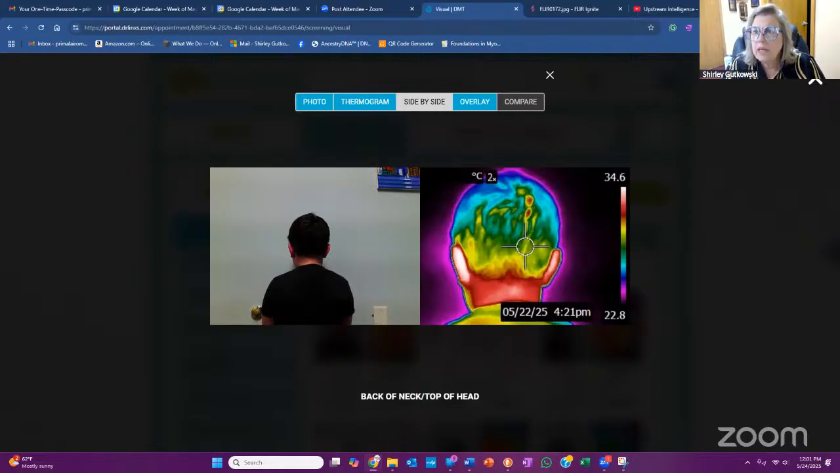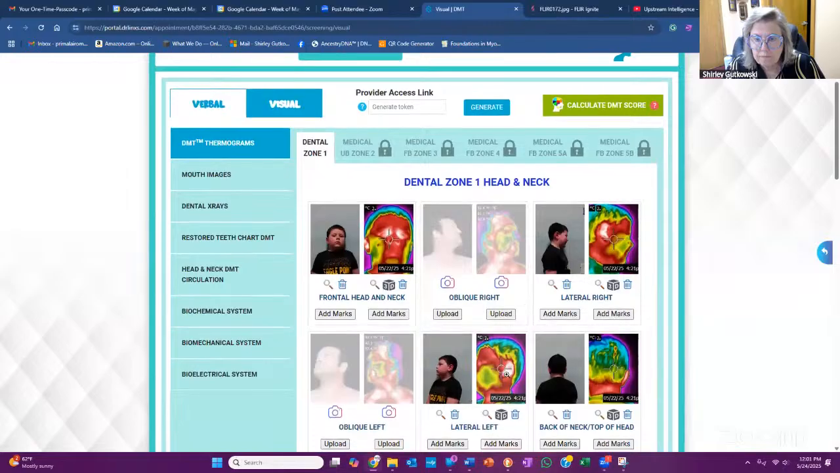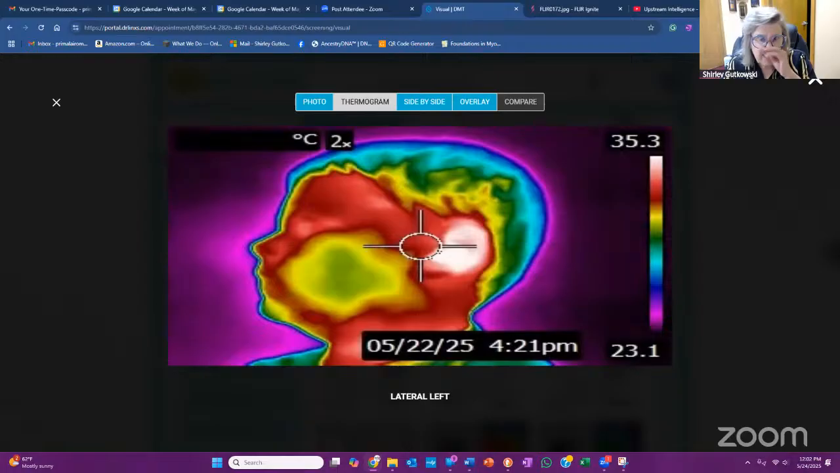When you look at his other pictures, this is the side that's so bright white, and this is the other side. She needs to zoom in and get that. He's at an oblique angle, but that's okay. We can work with it. We just got to get better at taking the pictures.